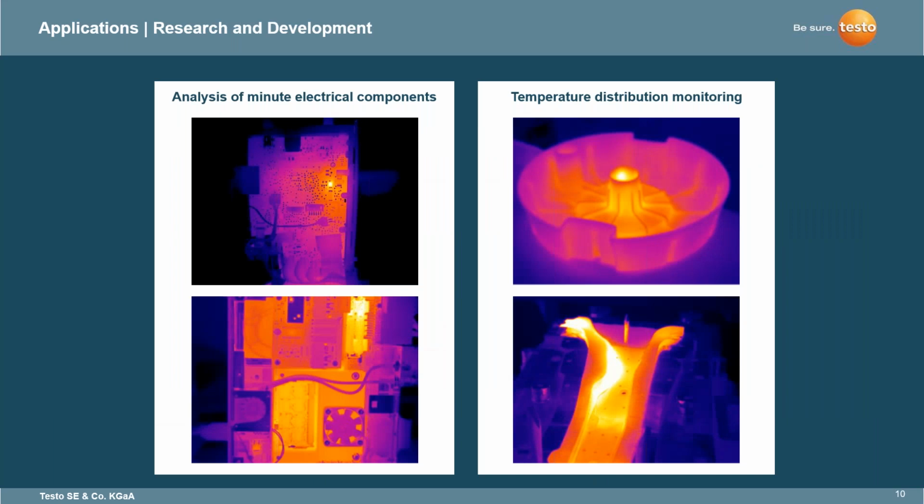In research and development, believe it or not, a lot of thermal imaging is done in the R&D sector. So analysis of minute electrical equipment, your temperature distribution monitoring. We do have a specialized imager that can actually record video through the process analyst package as well. So if you are doing process analyzing for research and development, there is a specific imager and a specific need that this does accomplish in thermal imaging.